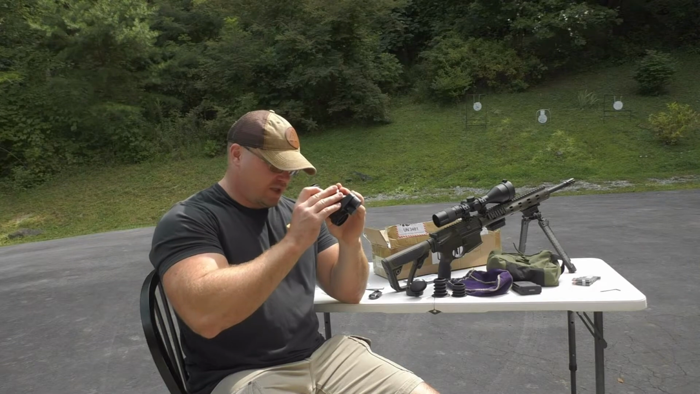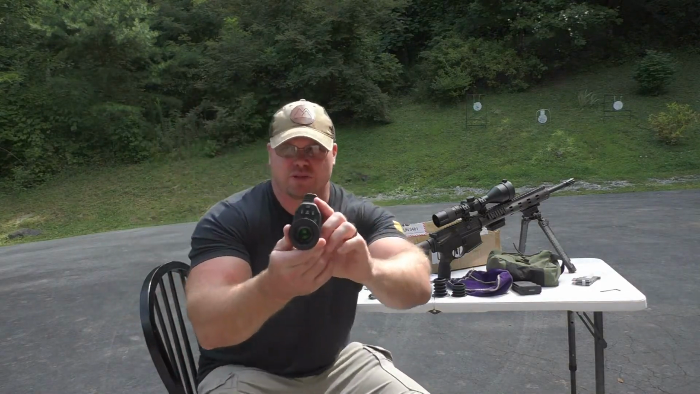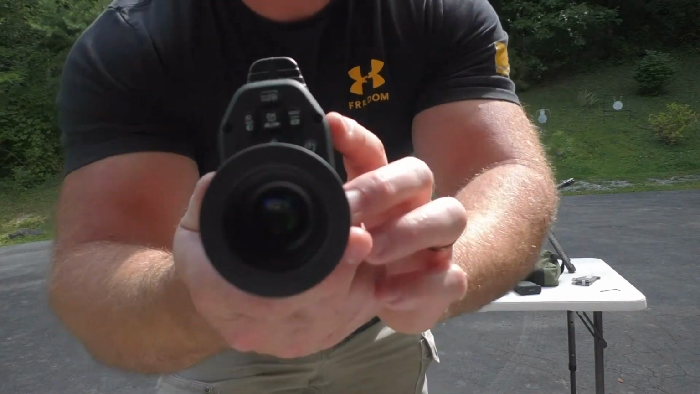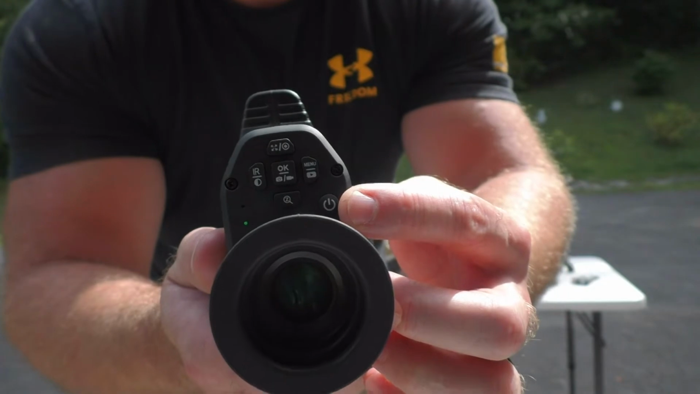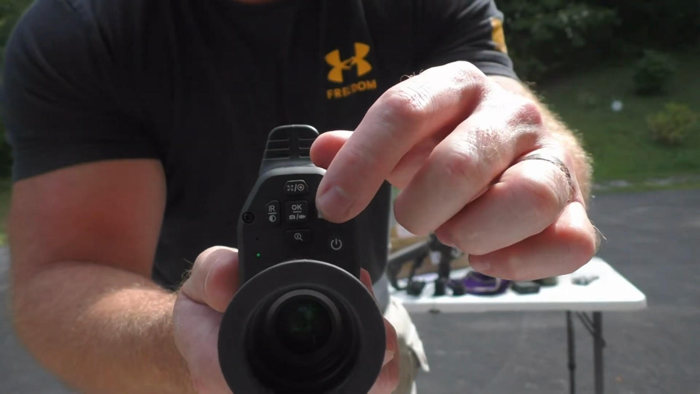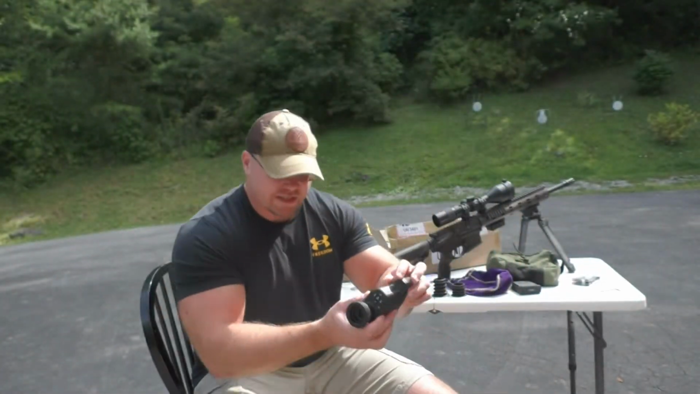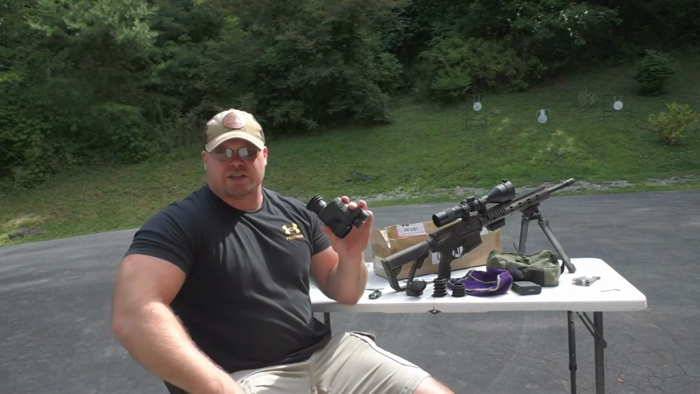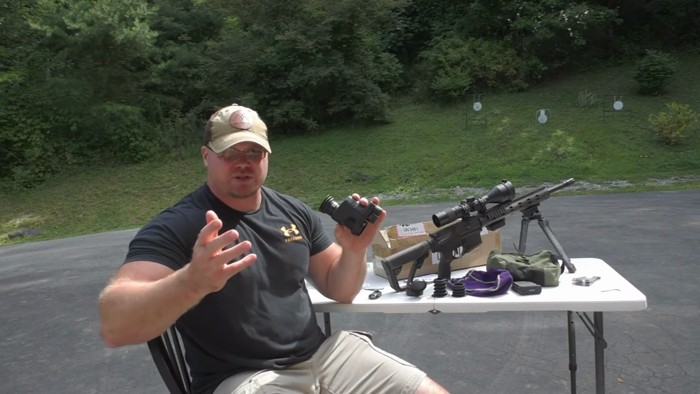So you simply push this button right here. I will give you a close-up of what that looks like. You've got an on button there, and you've got your menu button, your infrared button, the button that turns your video on, and then your zoom button. It takes video 1080 HD or FHD, 30 frames per second, and it also takes pictures.